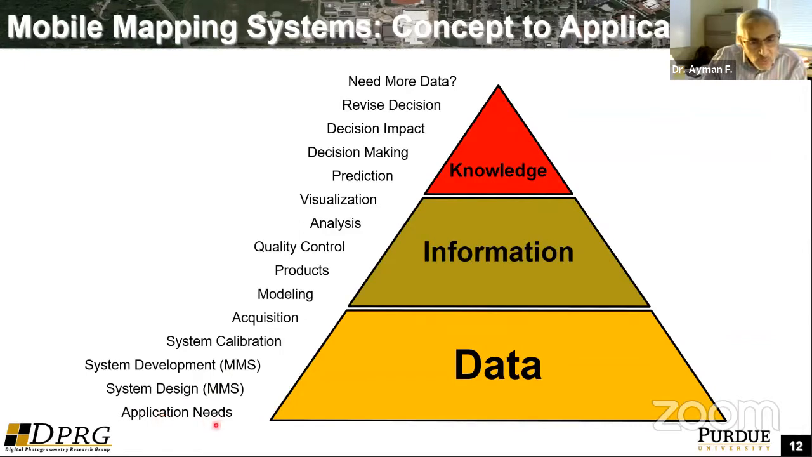First, we have to consider the needs of the application at hand, and how we can design the mobile mapping system, the sensors that we need to use, and their configuration, to meet as much as possible the demands of the application at hand. We do the actual system development, the actual integration of the different sensors. Then you have to do system calibration. You have to start with the data acquisition.